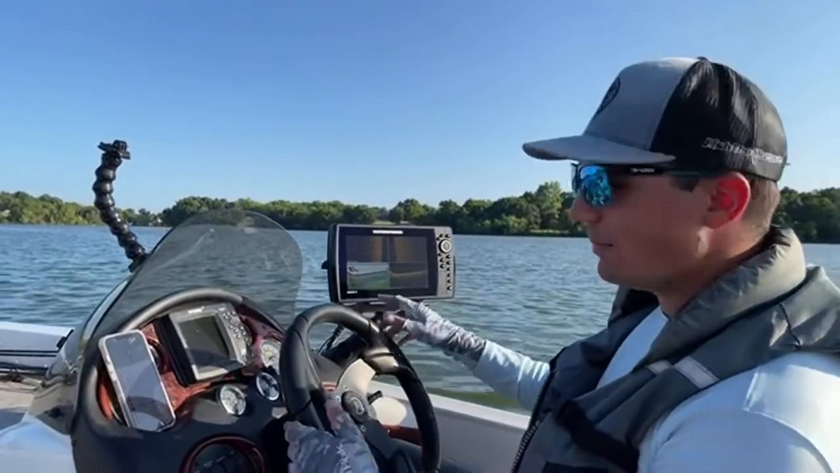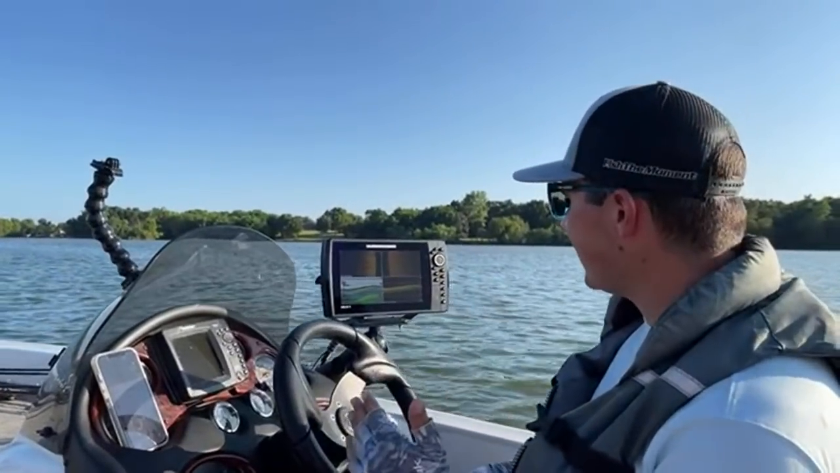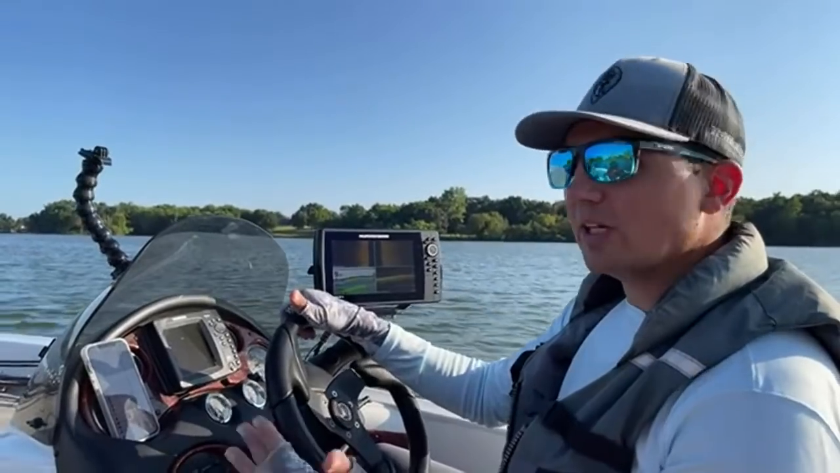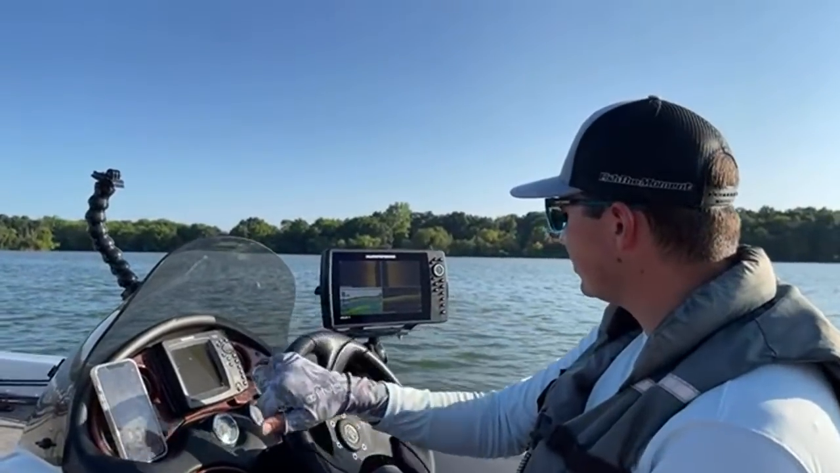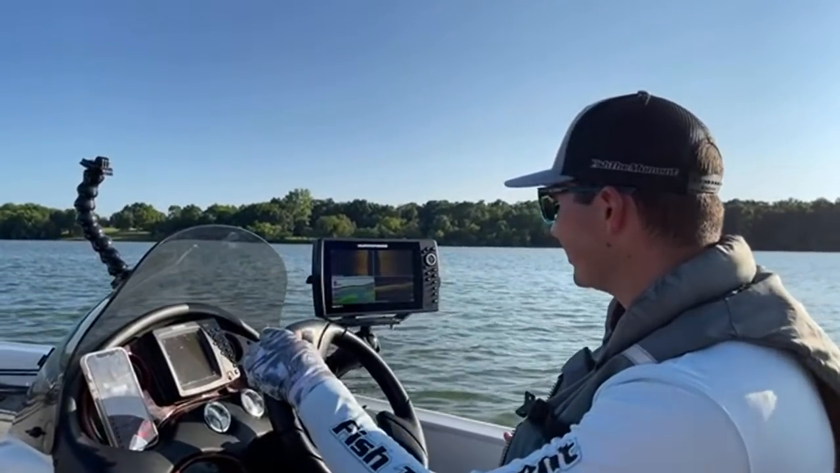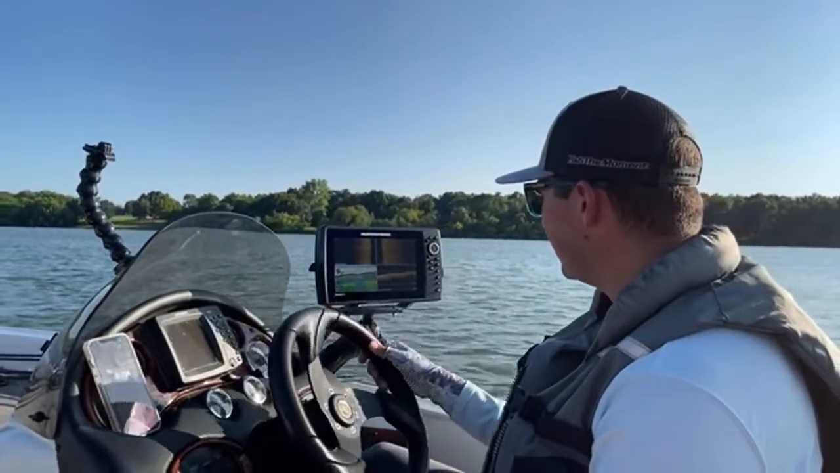Right now I'm at 3.8 miles per hour. That allows me to cover as much water as possible. And if I can graph at 3.5 or 4 miles an hour versus 2.5 miles an hour, I'm gonna cover a mile more water every single hour that I'm graphing. And for me, that's really important because I wanna cover as much ground as possible. So we're just gonna keep going here.